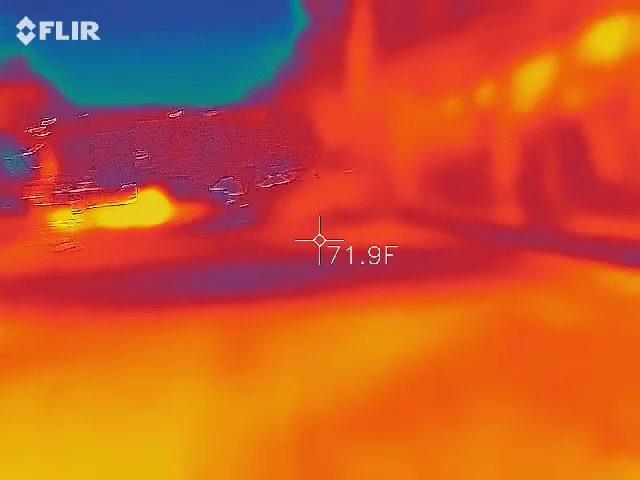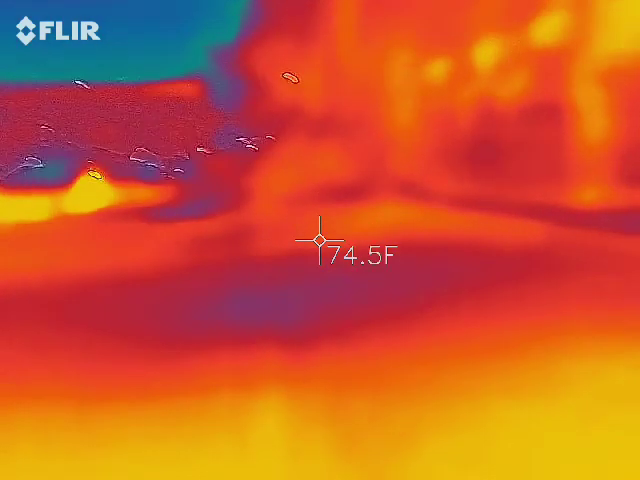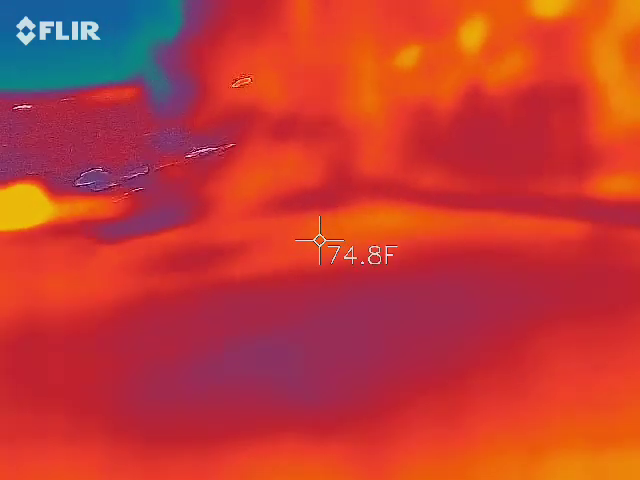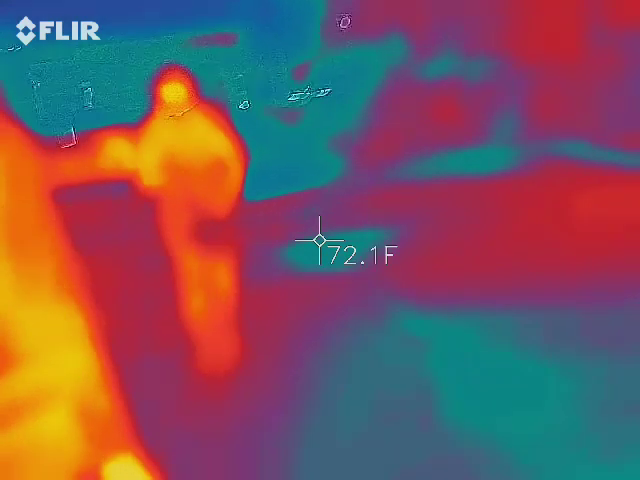Definitely weird. We got to do it too. It's green now. Yeah, it's just solid. So she's right next to you. And we're walking away from that spot.